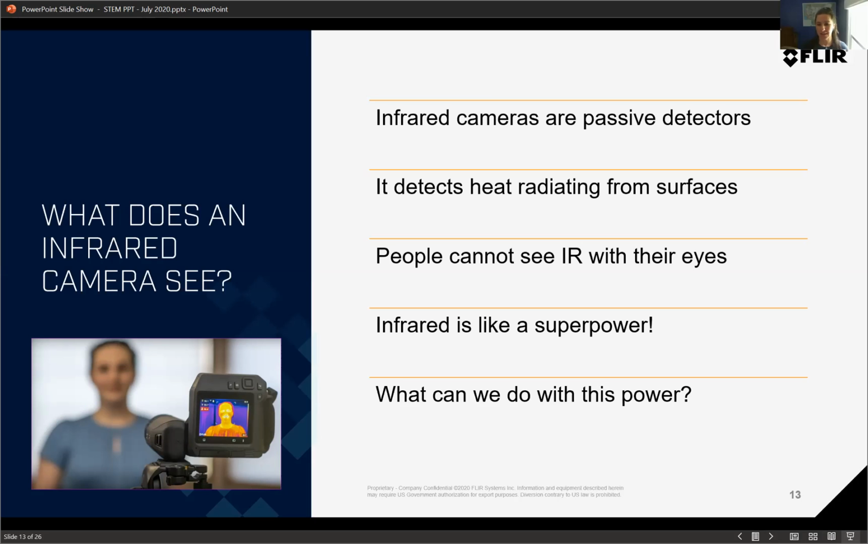It's completely passive. What it does is it detects heat or infrared radiation coming from all the surfaces around us. And everything around us is either reflecting infrared or it's generating heat from itself, right? So you're hot right now compared to the surroundings, so you're generating infrared heat. Like I said, you cannot see infrared with your eyes. This is beyond the red in the visible spectrum, so you don't detect this infrared at all. So it's kind of like having a superpower. If you have an infrared camera, you actually are kind of a superhero.